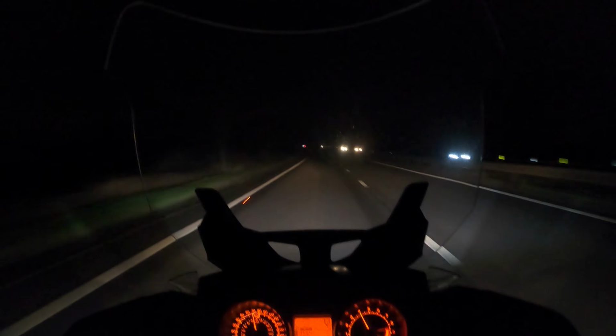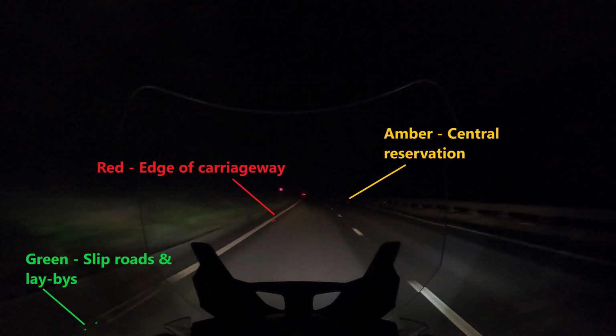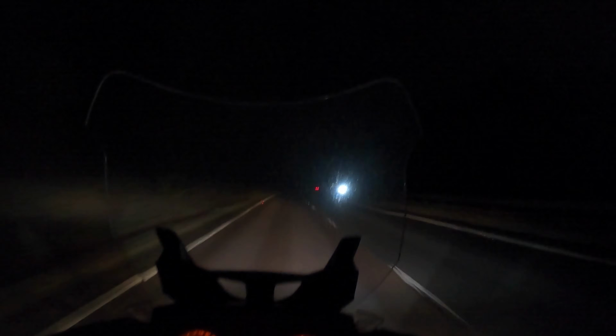So green road studs mark laybys, as you can see here on the left. They mark the entrance and exit to dual carriageways. The red studs, as you would expect, mark the edge of the carriageway to the near side, and the amber studs mark the central reservation. They're pretty clear along here, but they're not clear on all dual carriageways. Motorways are the same, and they give you good guidance as to where the road actually goes.